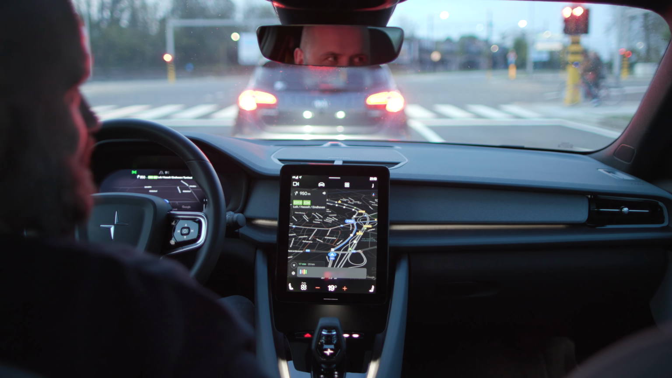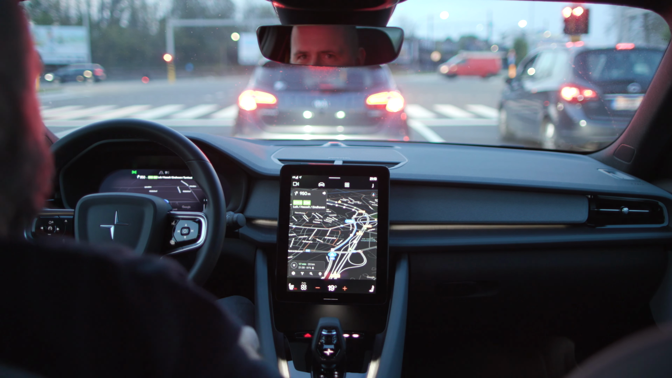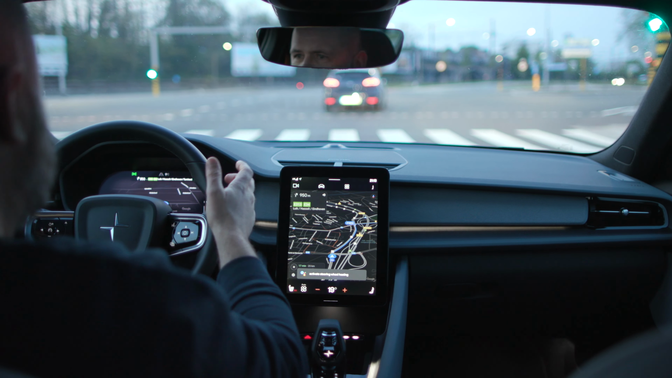Activate seat heating. Okay, turning on the seat heater for the driver. Activate steering wheel heating. Got it, turning on the steering wheel heater.